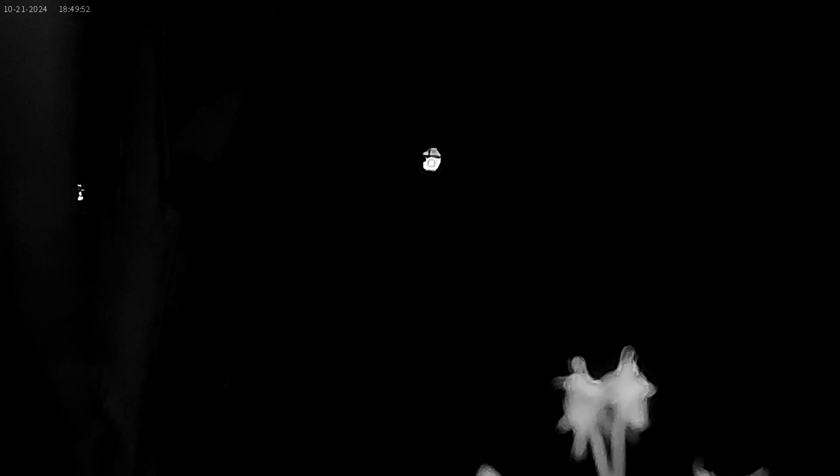At the other side, we did capture a very large orb about 2 weeks ago. And it was moving intelligently, so it didn't go in one fell swoop, it went zigzag. And like stopped and moved, and yeah, it was weird. It was probably a good 5 or 6 seconds total of footage, so that's pretty long for something like that to show up.